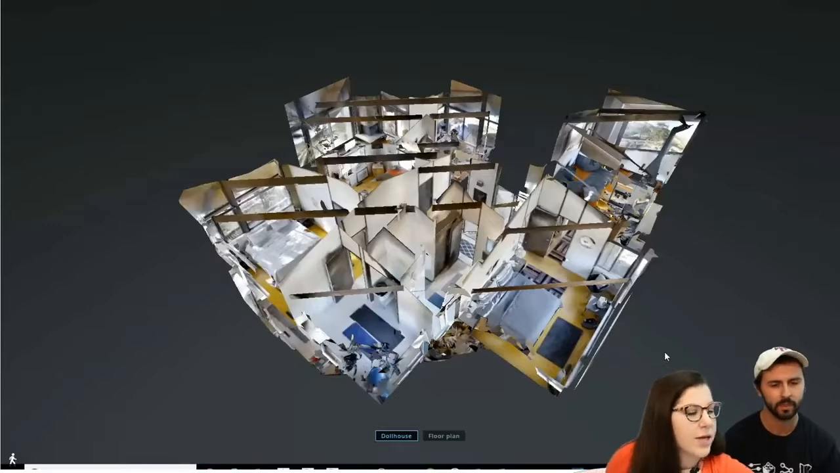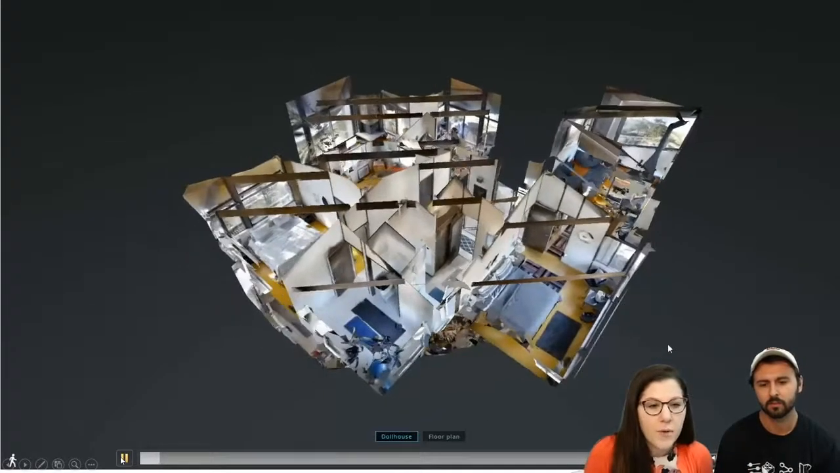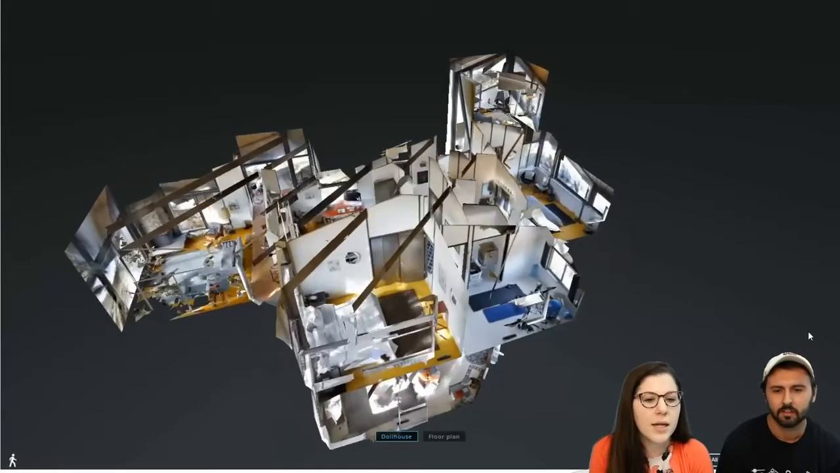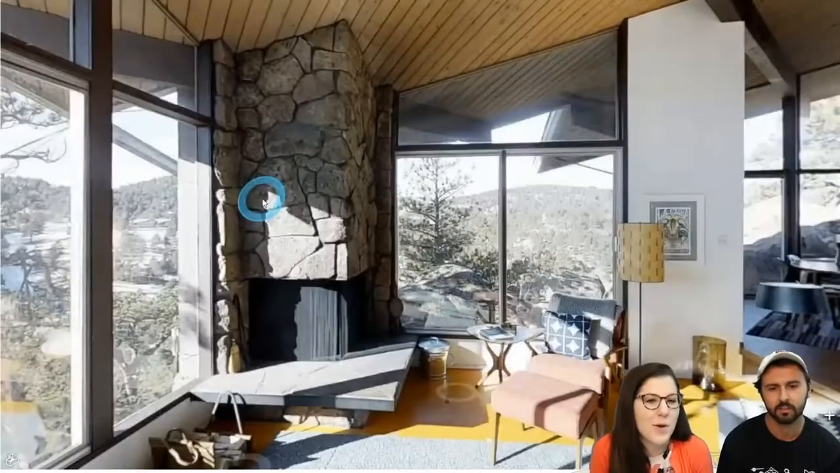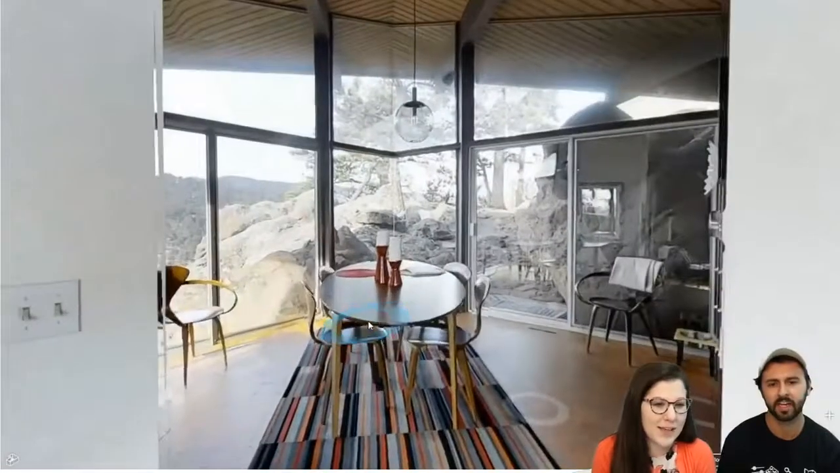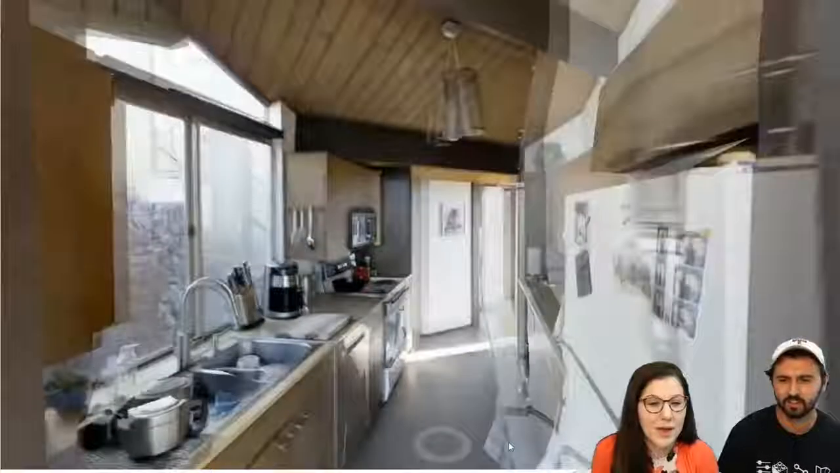So this first video I wanted to show you is a model of a house in Boulder, I believe. Yes. Laura Larson design. And if you were just looking at this, it would have been a nightmare to go through and hand measure this. There's so many angles, so much going on. The geometry. There's a rock in the house. Quite the view. Yeah, really cool.